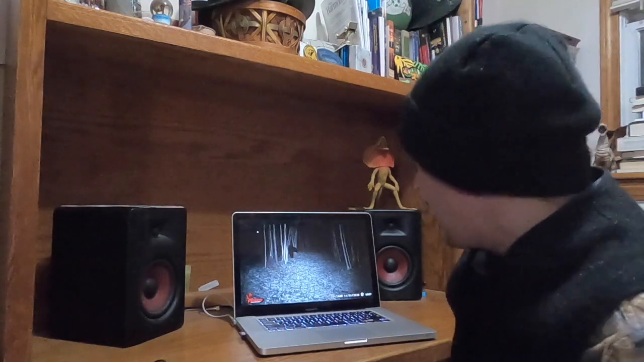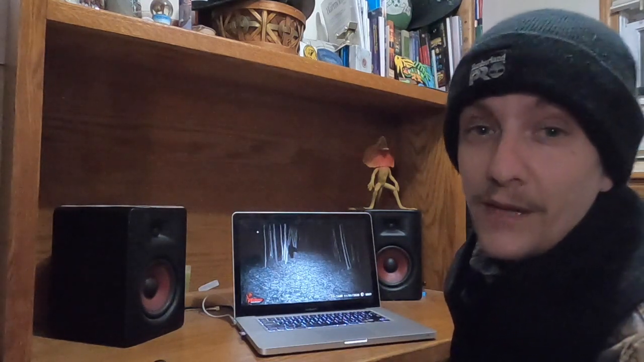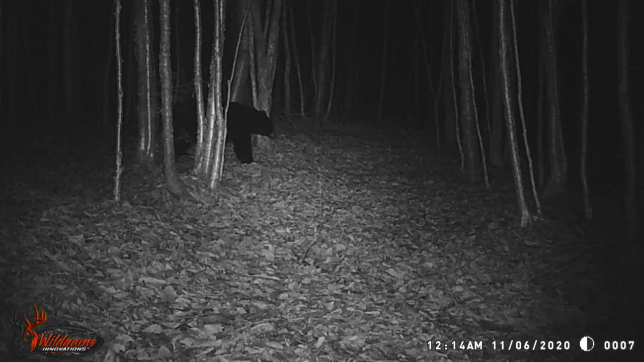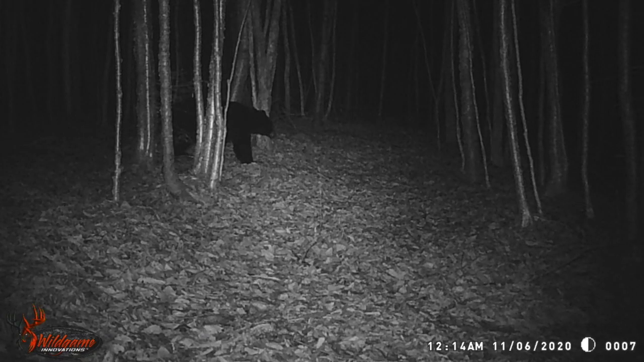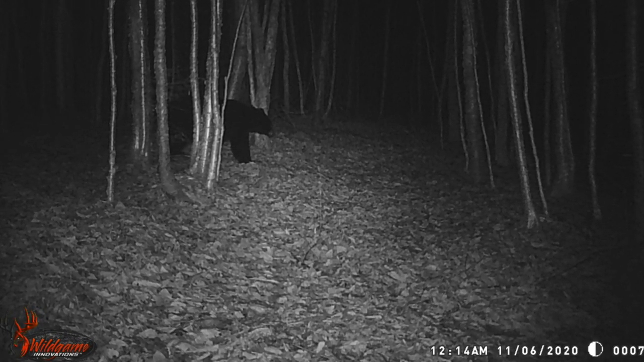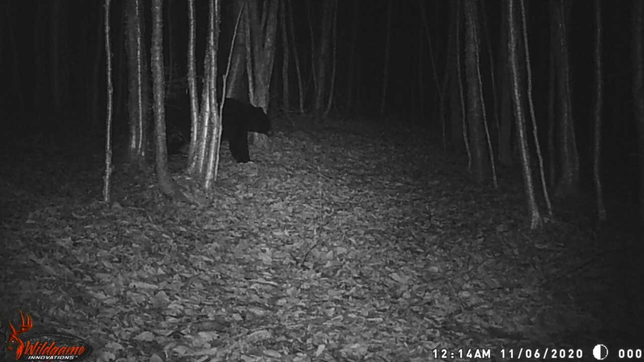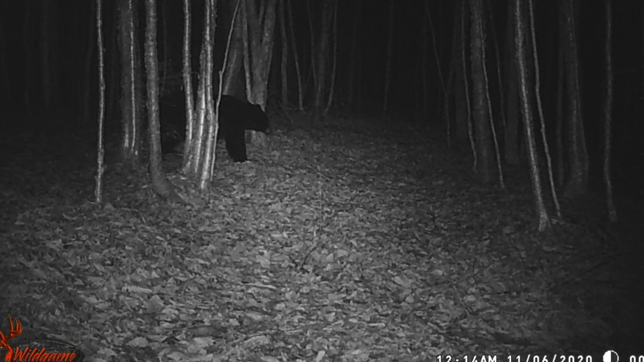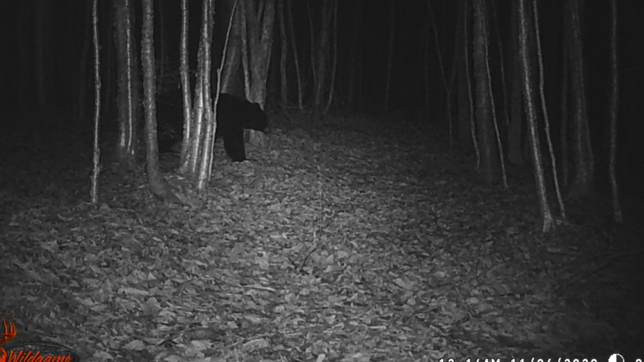Now this is a really big black bear. I'd guess live weight, he's close to 450 pounds. This bear is a true trophy by anyone's standards, especially here in northeastern Vermont. My neighbor saw him in his driveway the night before, so I was really hoping I got him on the camera. And to see him back here, it's just amazing.